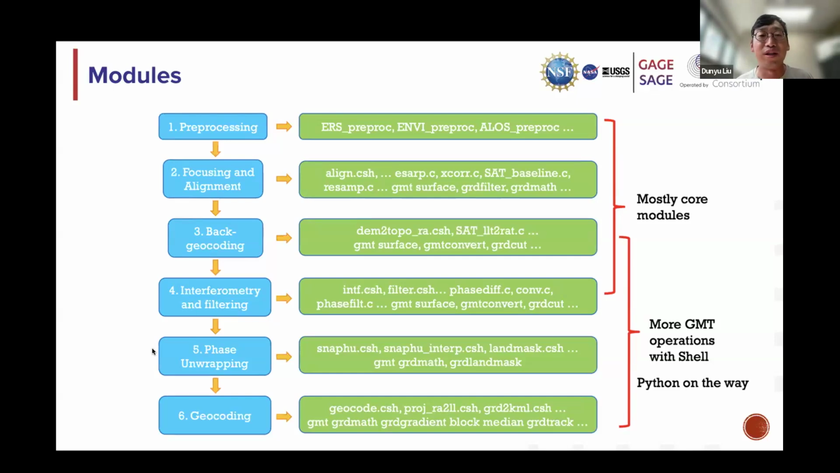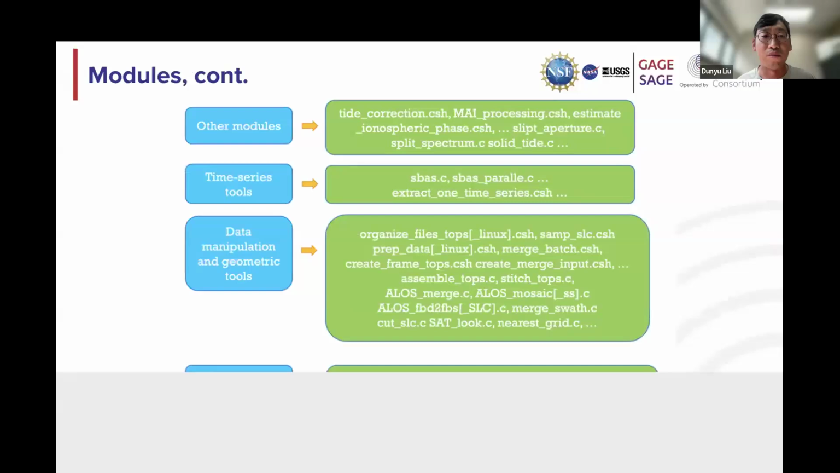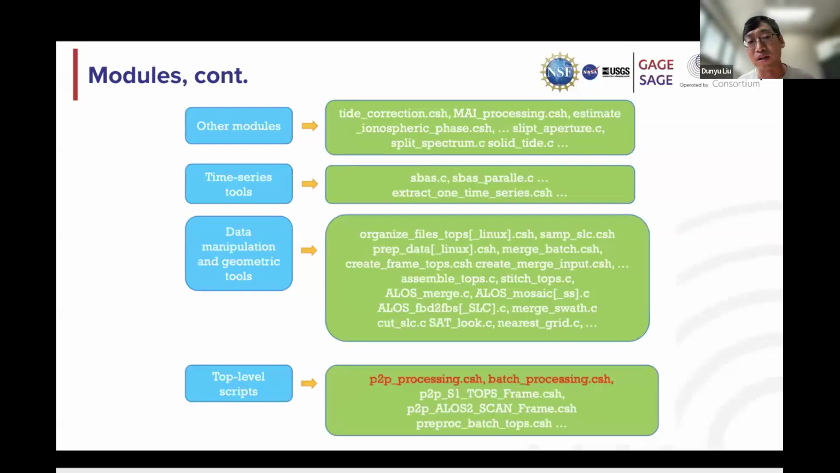And it really gives GMTSAR flexibility to expand for new functions. And so I think that's a really good design. And also we have other modules like time series we talked about yesterday, and other data manipulation tools. And on the top level, the infrastructure level, that's basically P2P processing and batch processing and those kinds of scripts that manage all the modules below that.